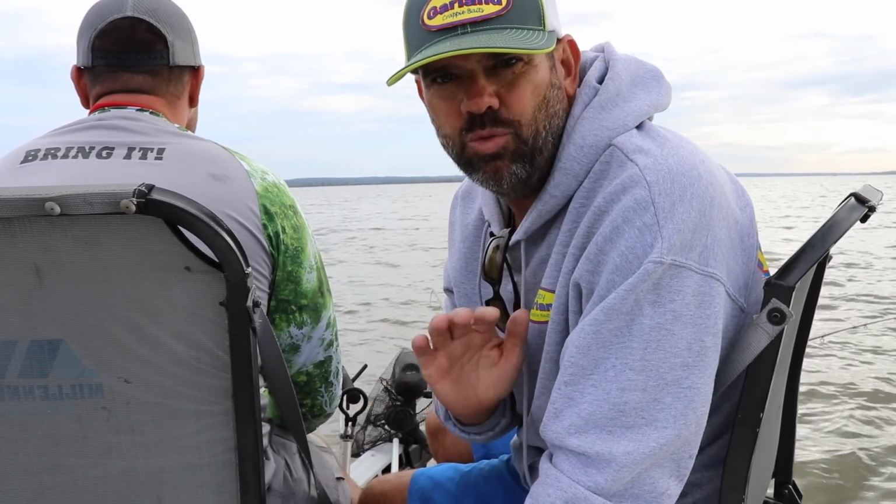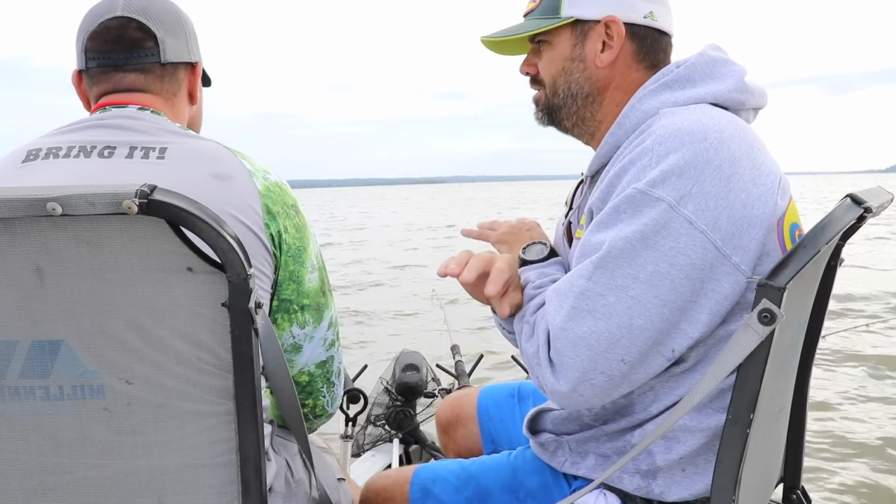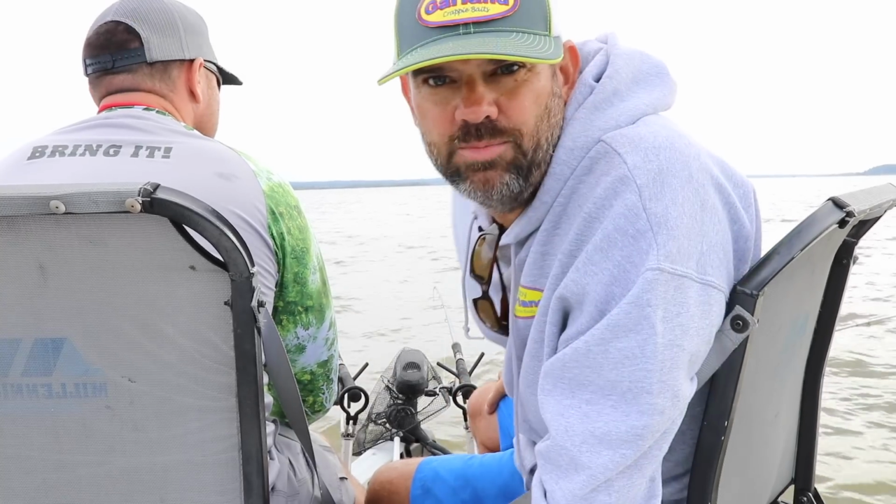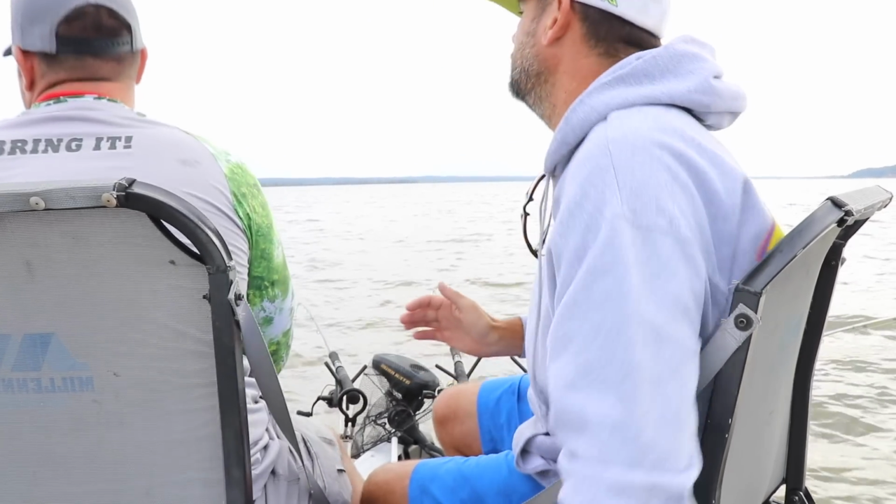The wind is not blowing. The wind cannot be your friend. Boat control when you're spider rigging or you're trolling out the front is everything. It's critical. We have an all-Terrain trolling motor, and it's pretty cool because it's power steering, so the head doesn't move on you. Oh, there's one.